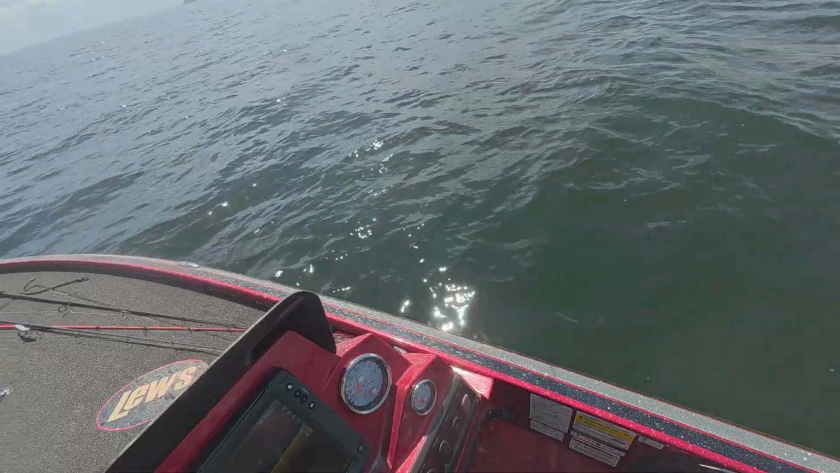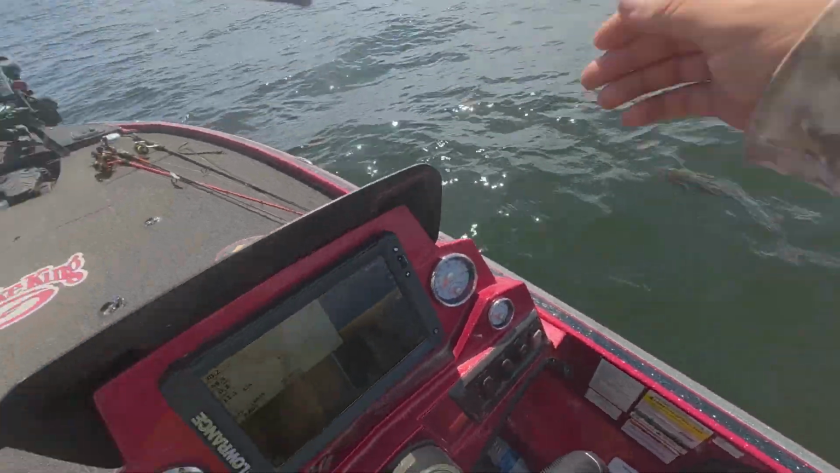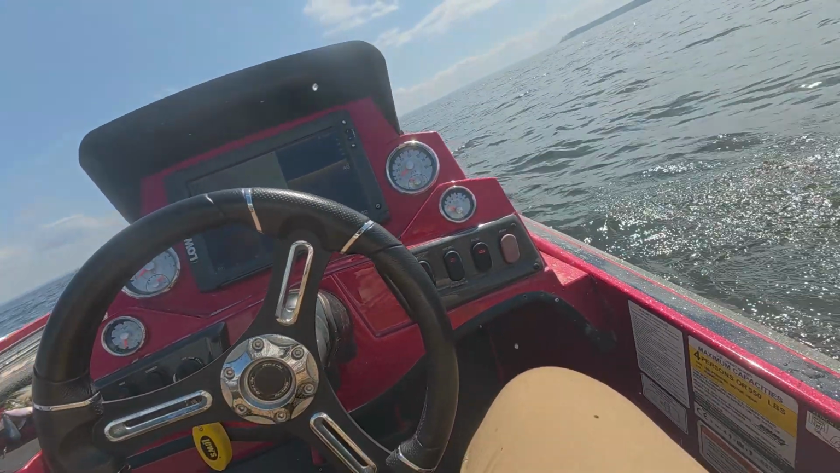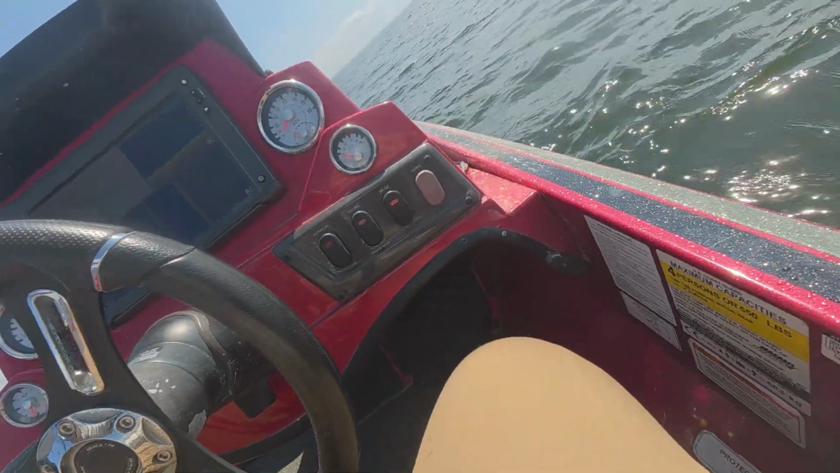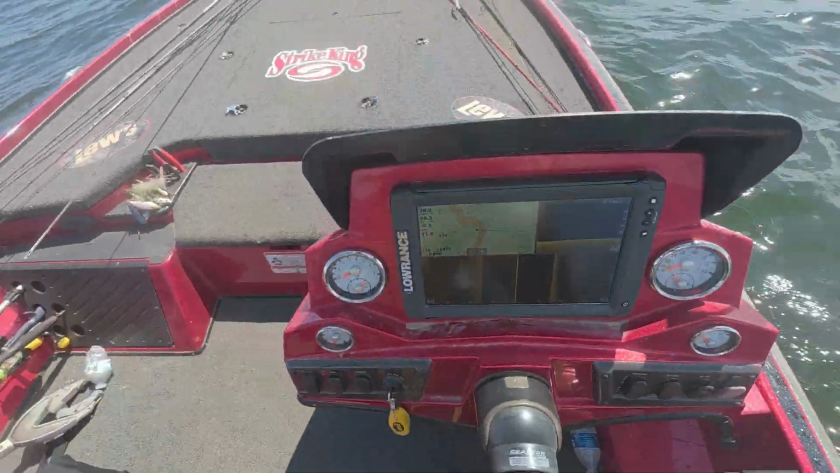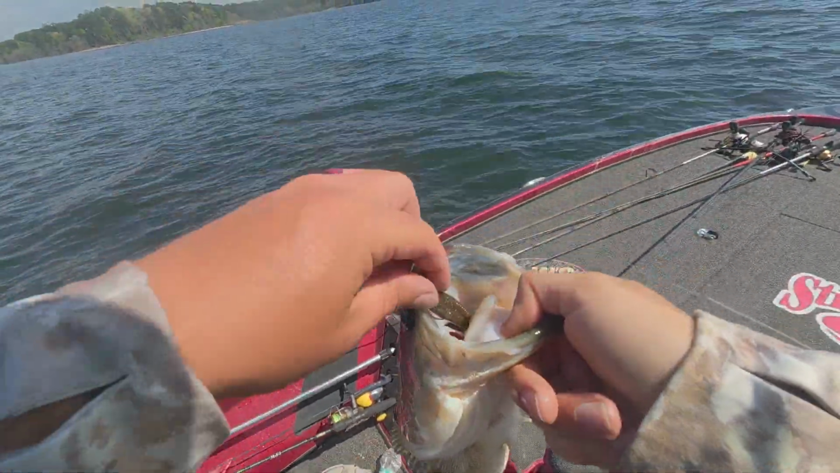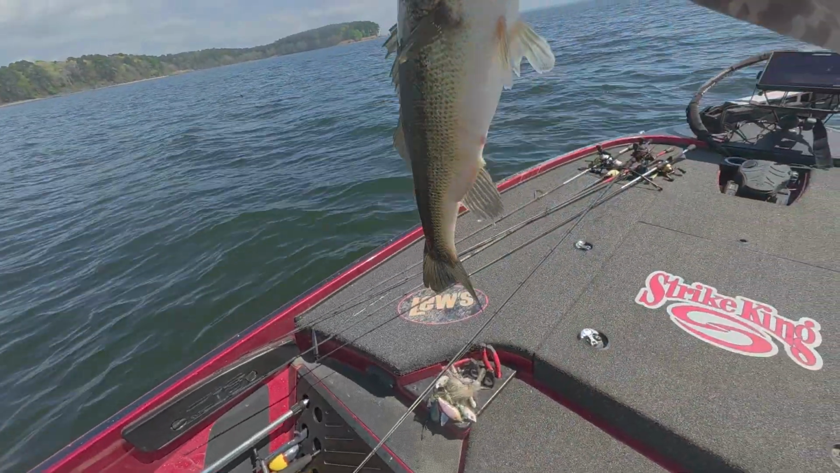Bigger one. Yes. I'm figuring it out. That's a post spawner.